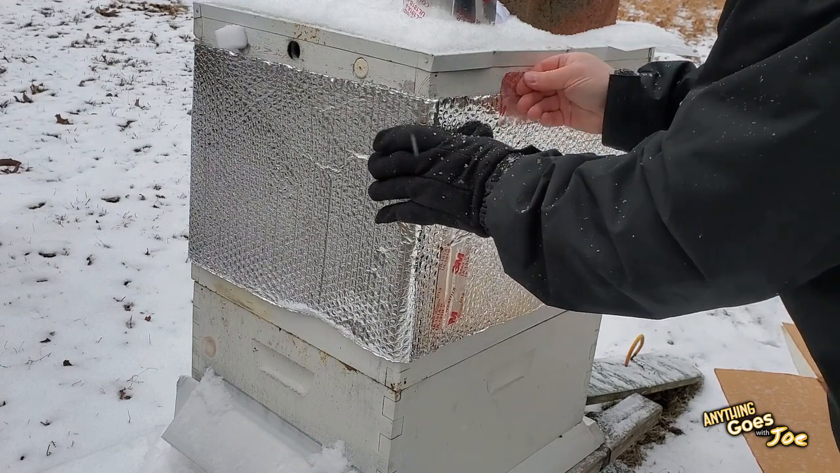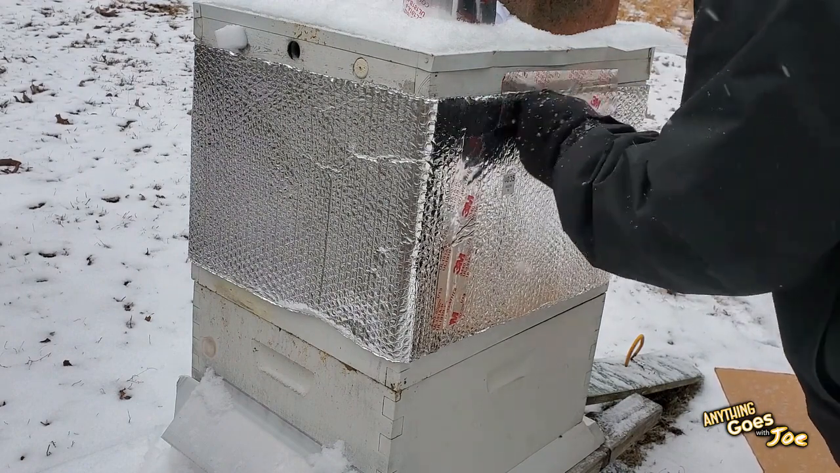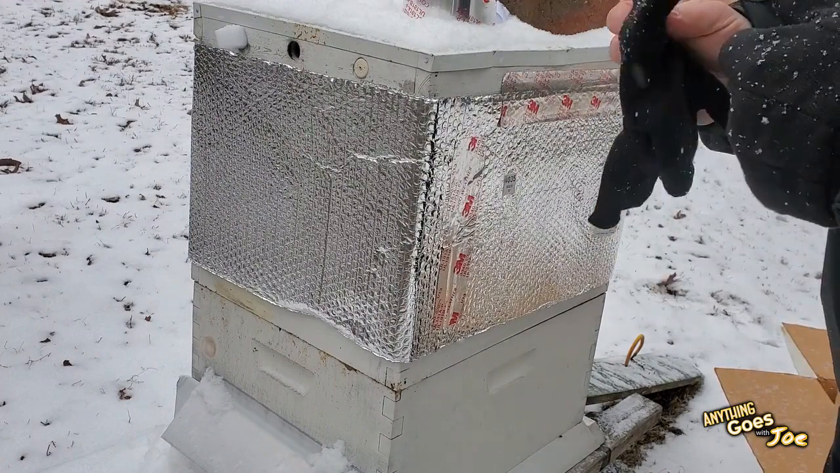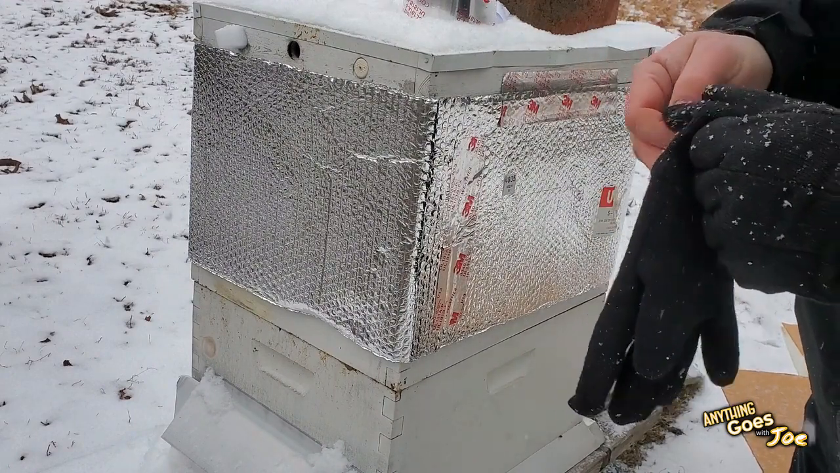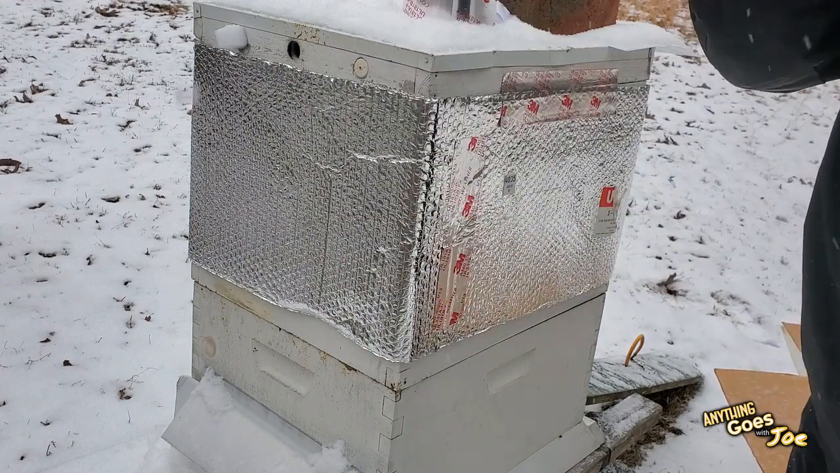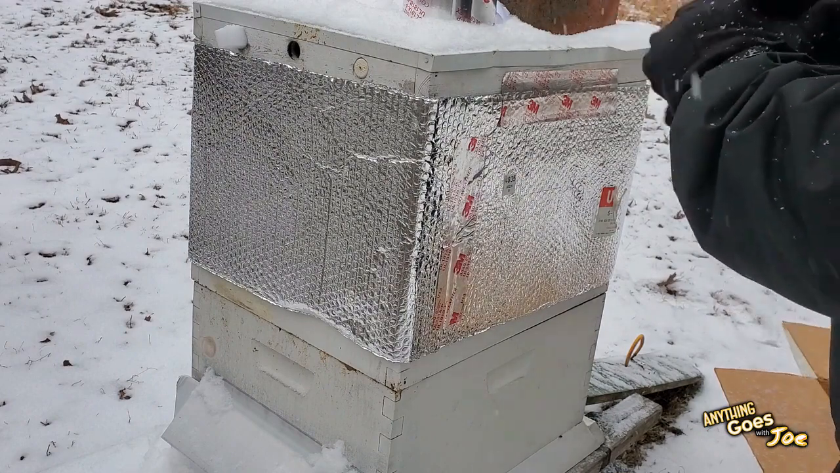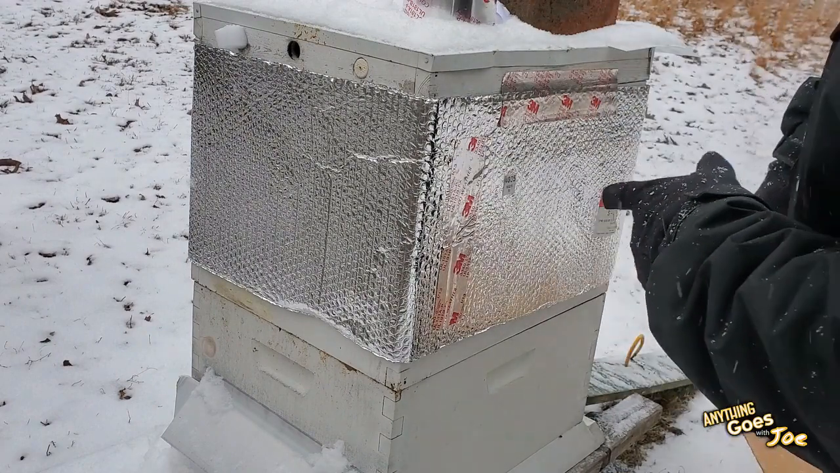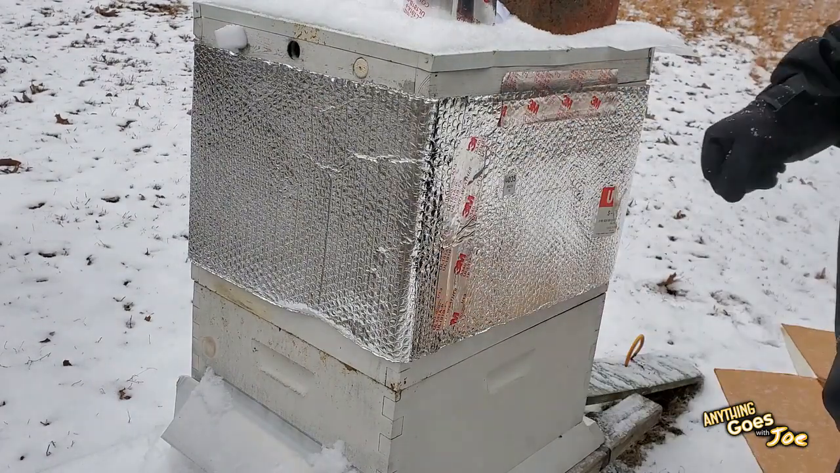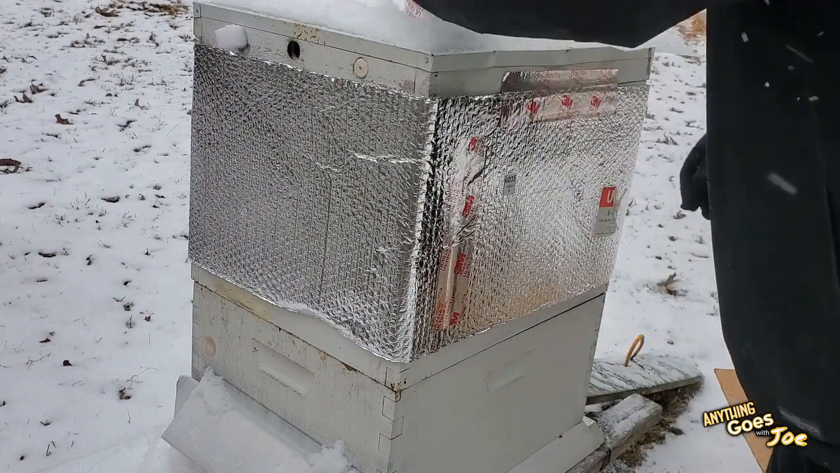So the tape just doesn't want to stick at all right now. Put the glove back on. Snow's picking up a little bit. All right, so when my hand warms up, this guy is sort of on there. I think I'm going to come back with duct tape around the top.